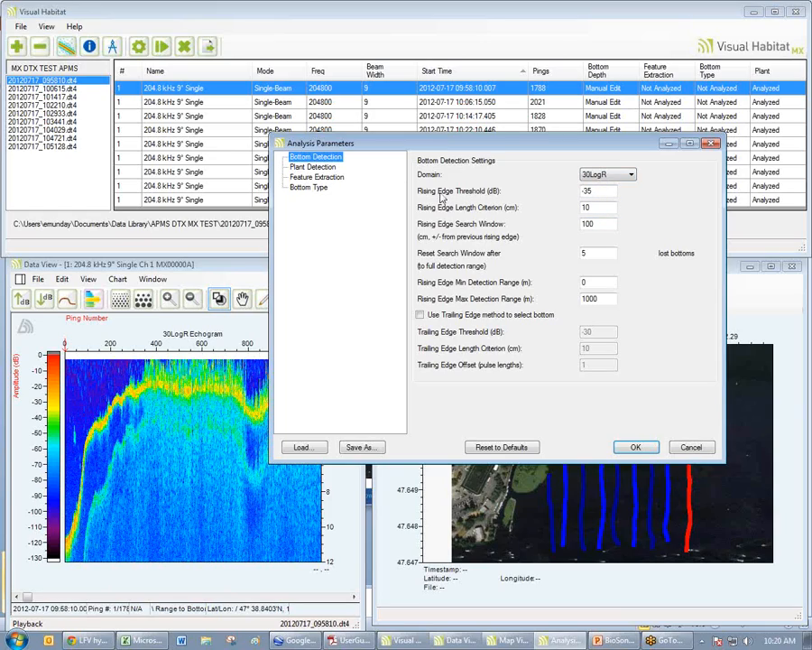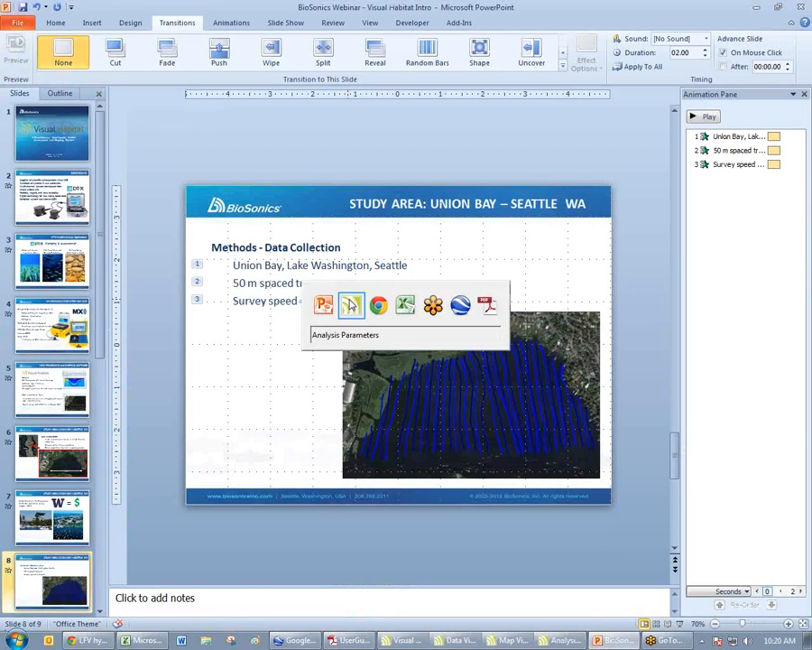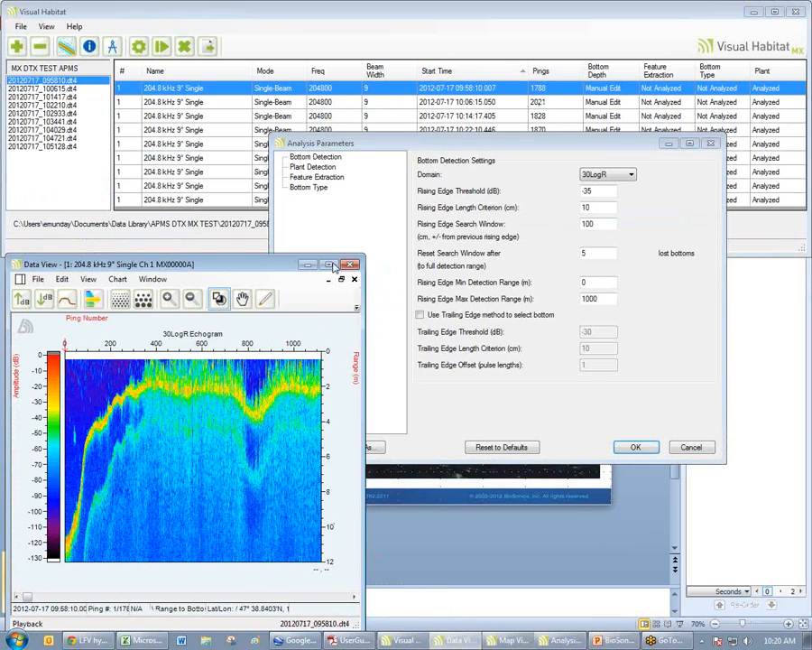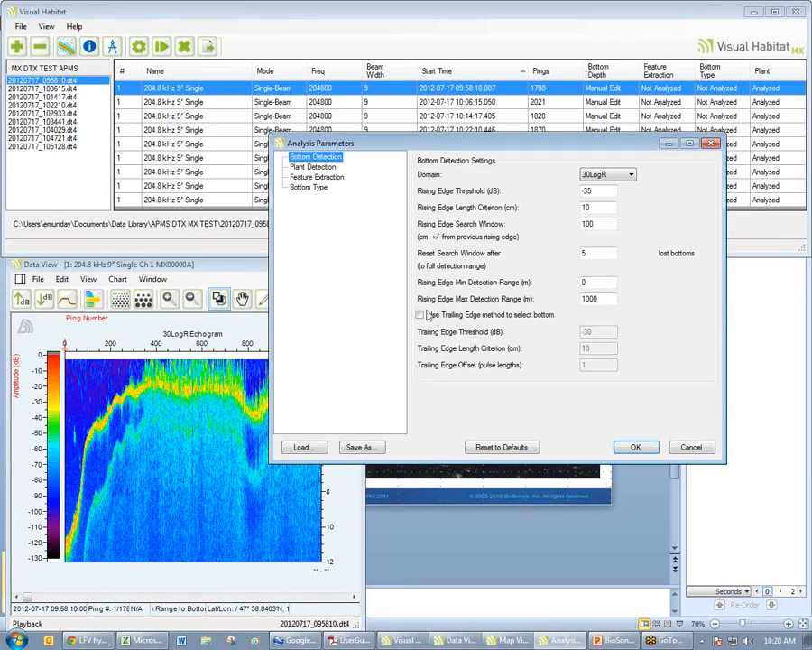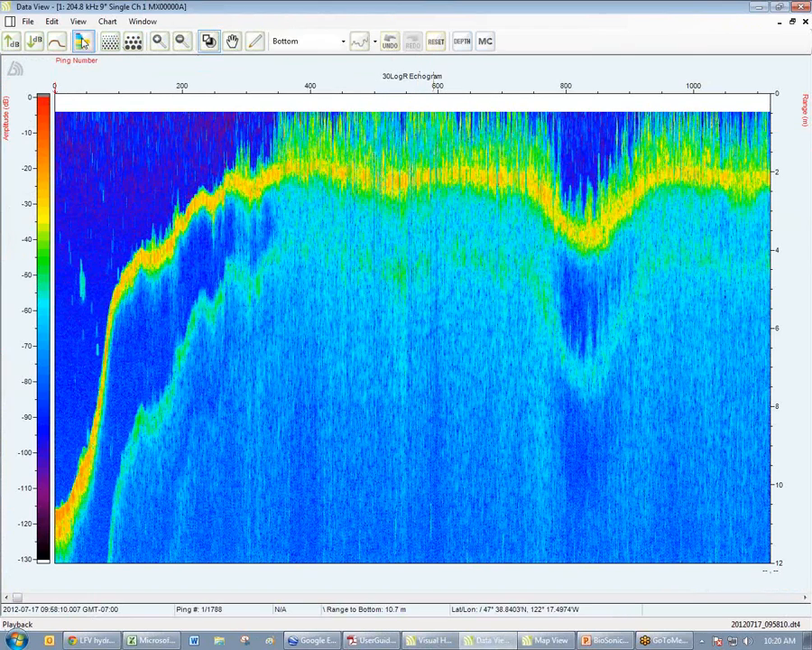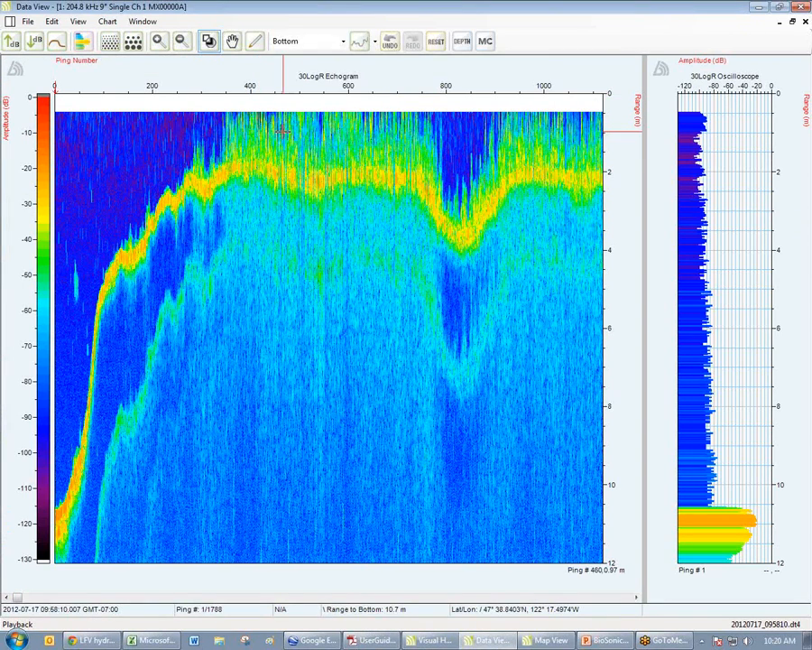We have two methods for drawing the bottom. We can choose the rising edge method or the trailing edge, okay? Now what that is referring to is, I'll show you, the acoustic energy and how the software draws the bottom. So if I turn on the oscilloscope here, what you're looking at is the acoustic energy, okay?